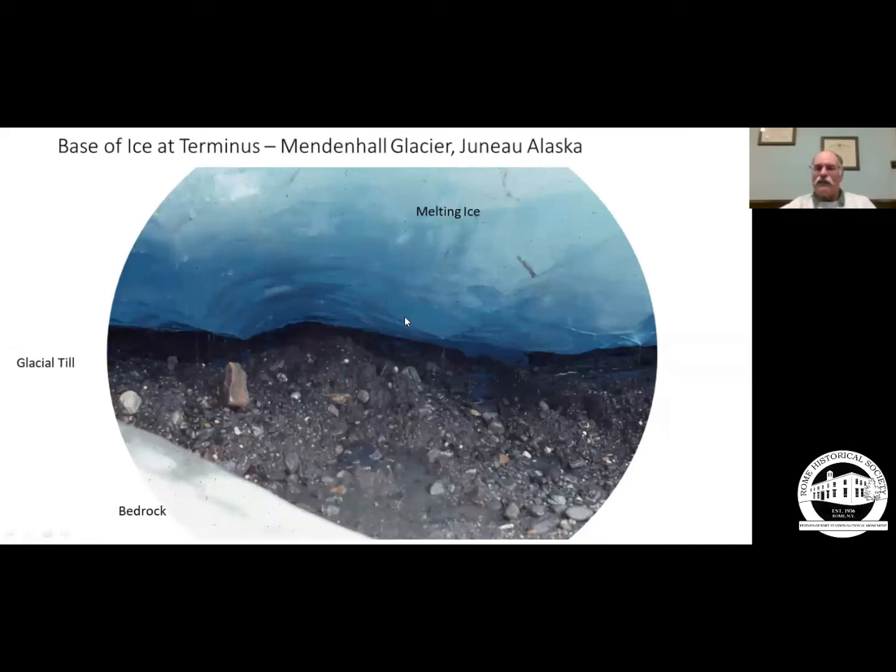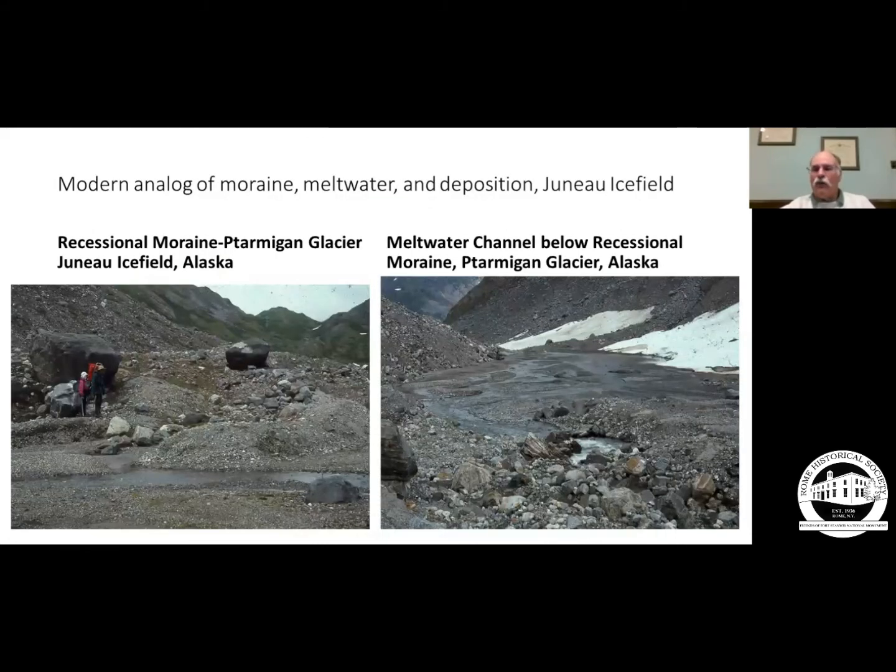That was one of the things I was amazed at. I expected to hear the glacier popping and cracking and making noise. About all I could hear when I was up on the ice in Juneau, Alaska, in '93, was water running. Just constant water running. And here at the end of the Ptarmigan Glacier, not far from the Mendenhall Glacier that we're just looking at,